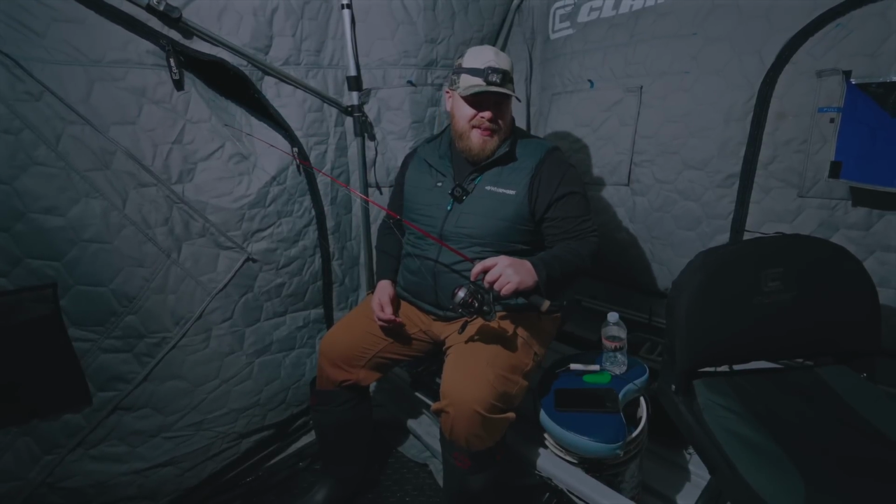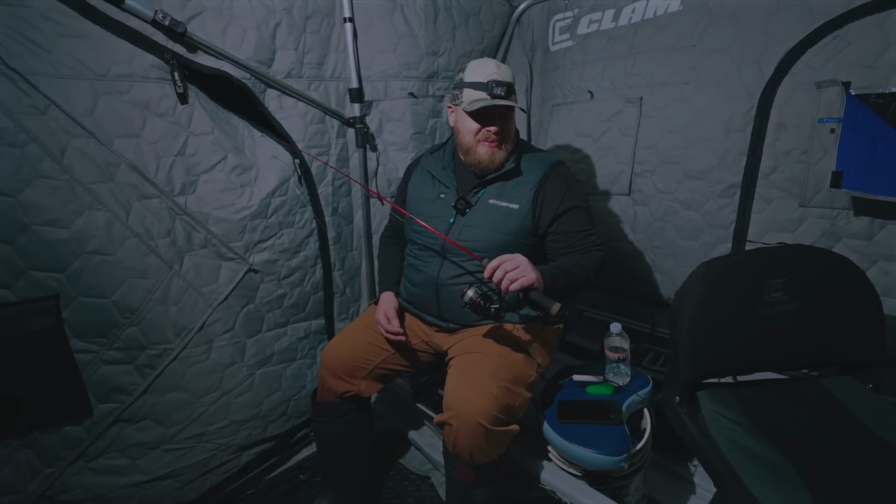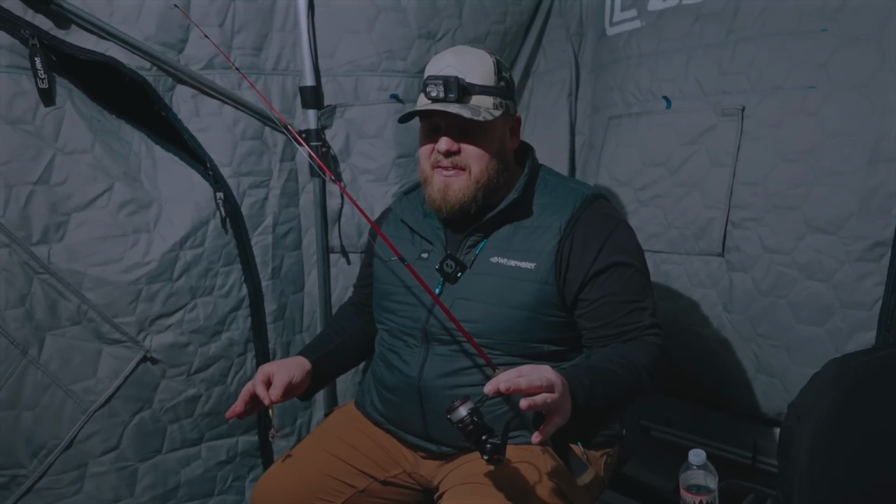I can't tell you what he caught his on. Some sort of, it's sitting right over there. I hope it's not in the corner of the video. Some sort of new tungsten spoon from Norfin. I can tell you that it's white and orange and glows really bright. And those fish liked it. But I can tell you what I caught mine on.